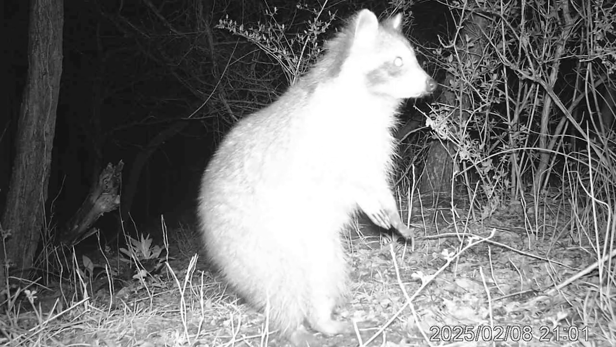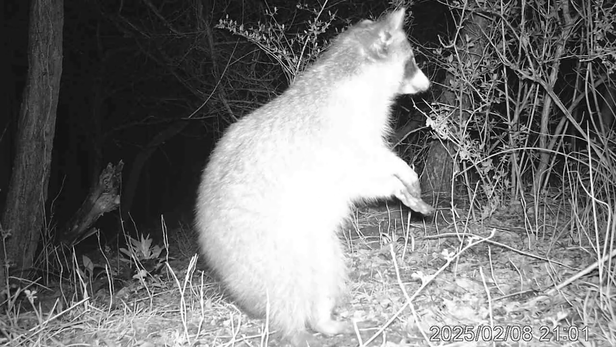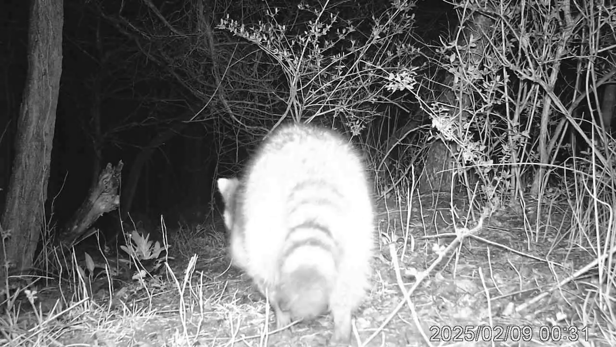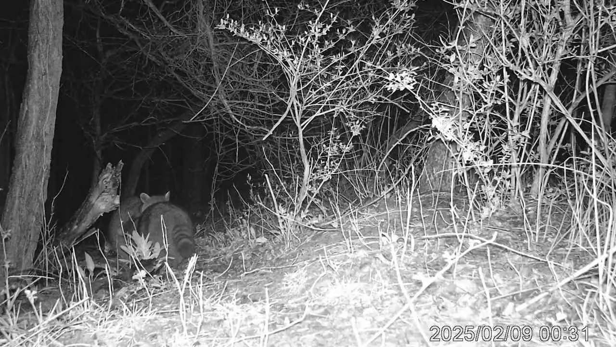What's a raccoon's biggest threat out here? What are they watching for? This raccoon is extra worried. Better be safe than sorry. Lots of animals share this path. They all walk the same ground, just at different times.